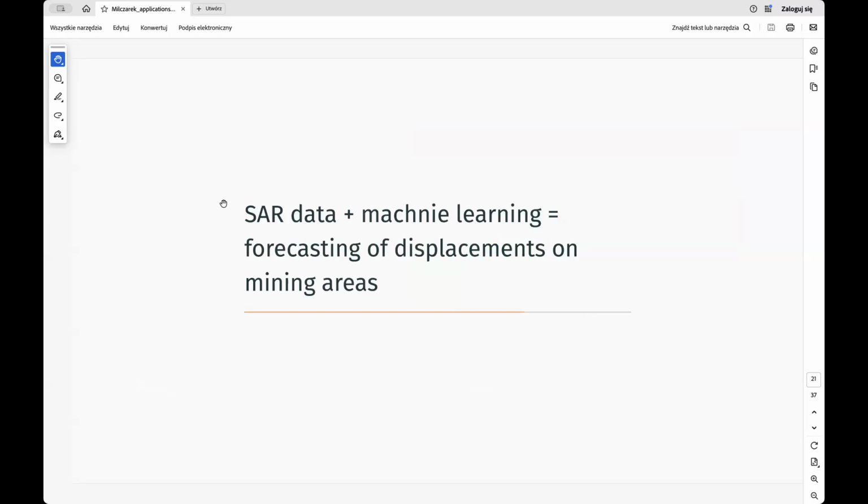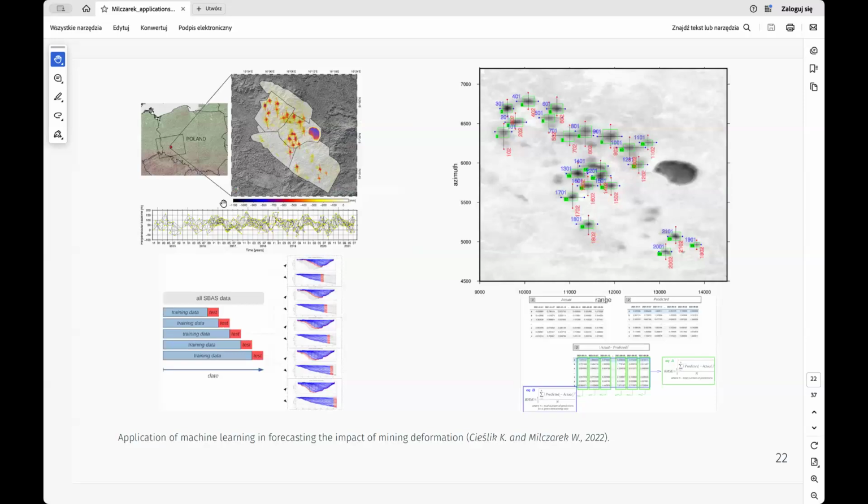So another example, I think we can move forward. This time we are talking about S1 data with machine learning. What we did here with my colleague, we merged 7 years of SBAS displacement with gradient boosting and LSTM networks.